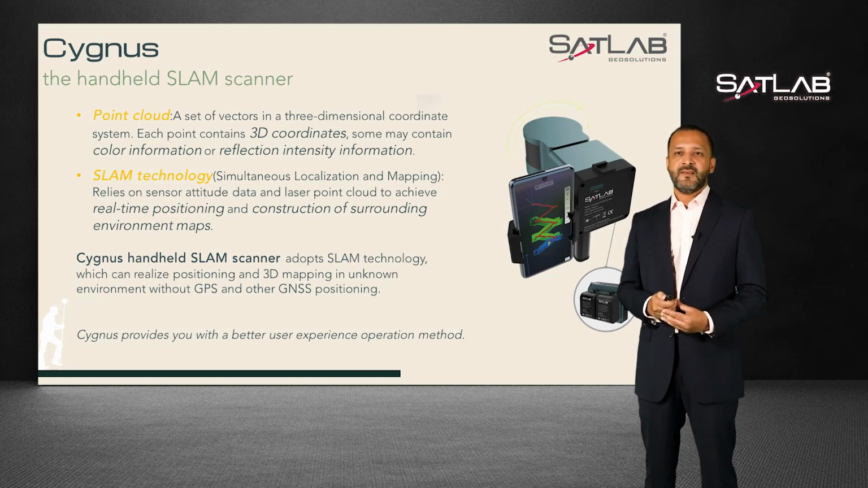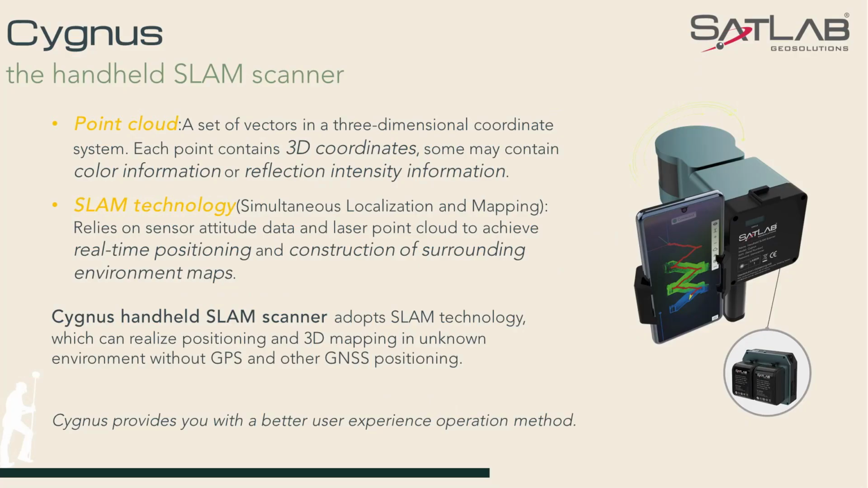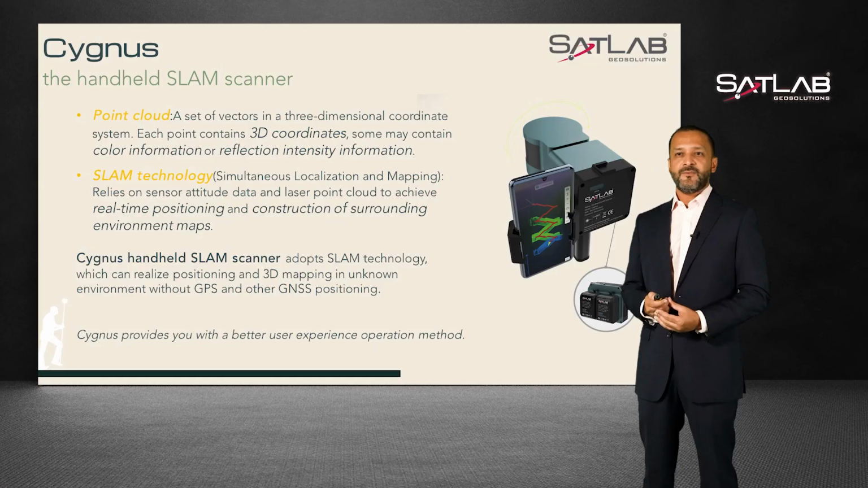And SLAM, simultaneous localization and mapping, relies on the sensor attitude data and laser point cloud to restore the 3D spatial data through algorithms to achieve real-time positioning and construction of surrounding environments and maps. The Cygnus handheld scanner adopts SLAM technology to obtain target spatial information data through sensor scanning. It can realize real-time positioning and 3D modeling in various indoor and outdoor scenes without GNSS positioning. This feature of the Cygnus can provide you with a better working experience.